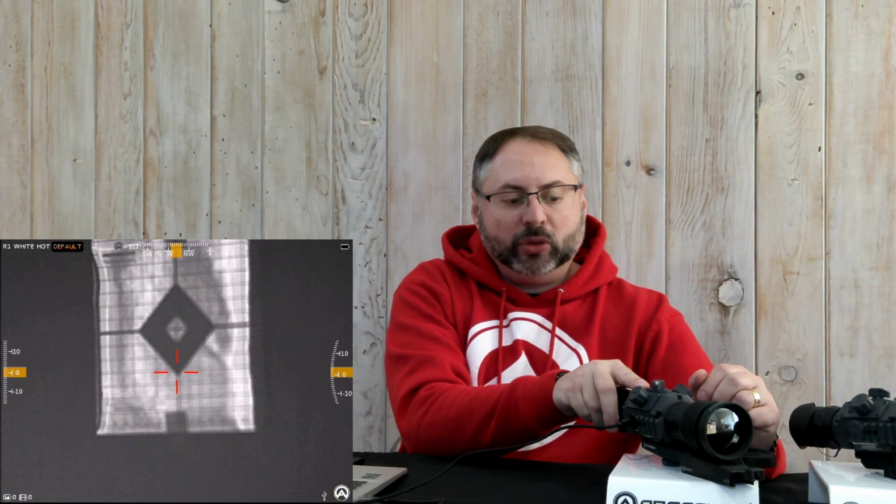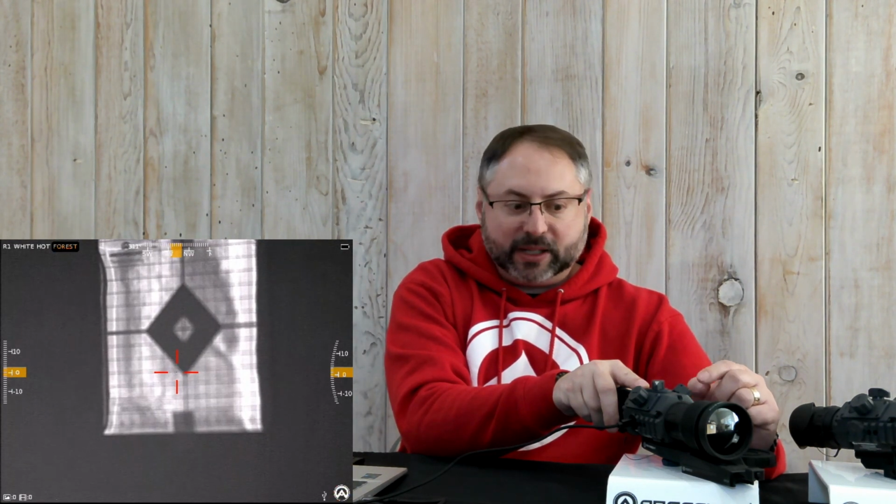Now, if you want to get into more advanced settings, all you have to do is press and hold the left turret. The enhanced menu will pop up. Click once more to get in there. And there you could adjust your contrast, your sharpness, your brightness, your gamma, and your gain. So depending on the conditions in the field, you would want to adjust your gain, your contrast, your brightness to enhance the image quality for the environment you're operating.